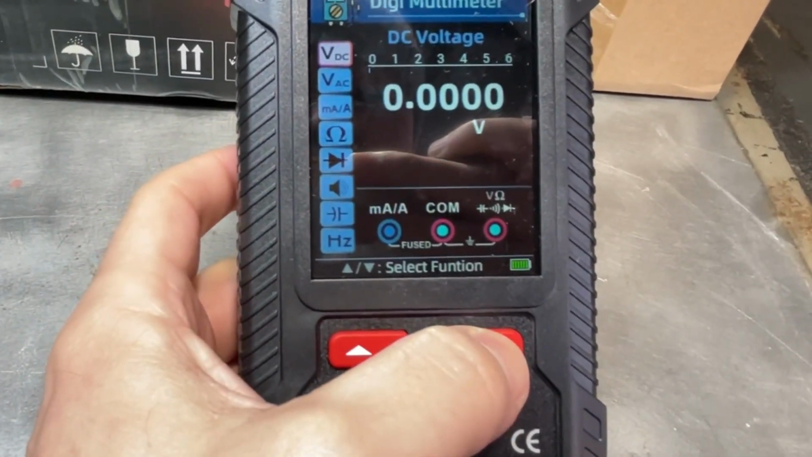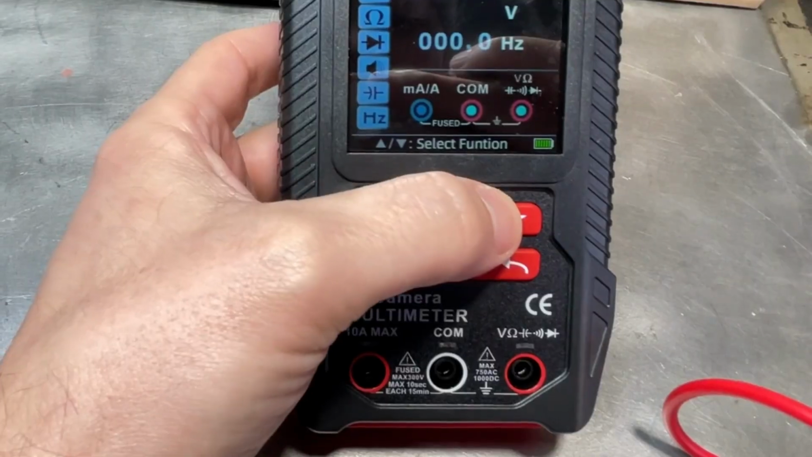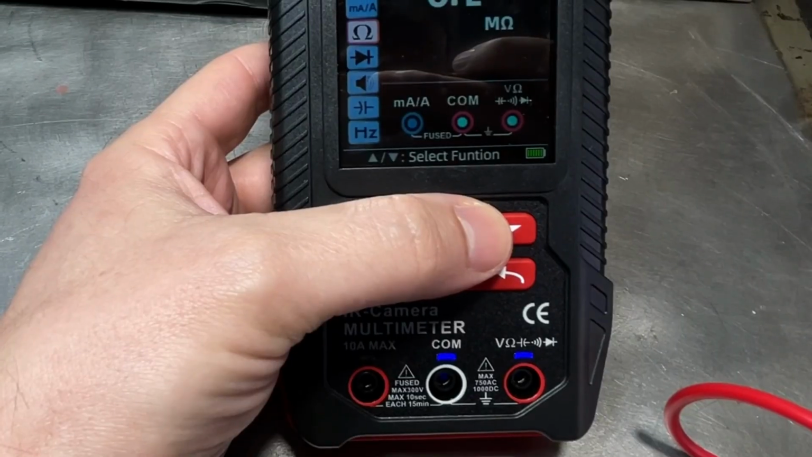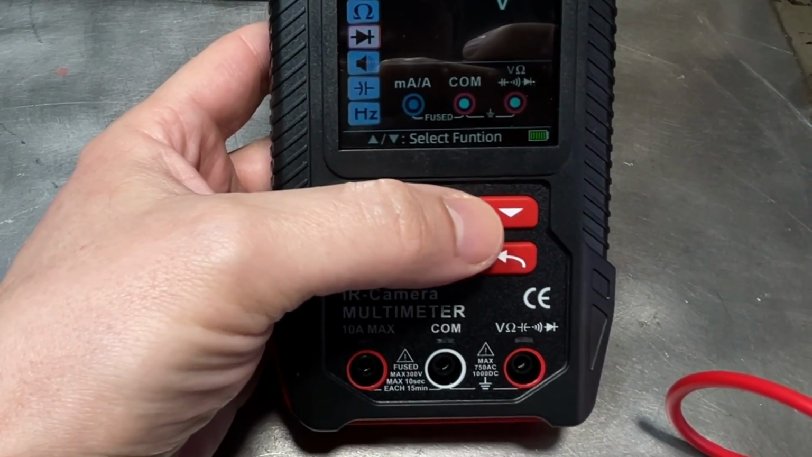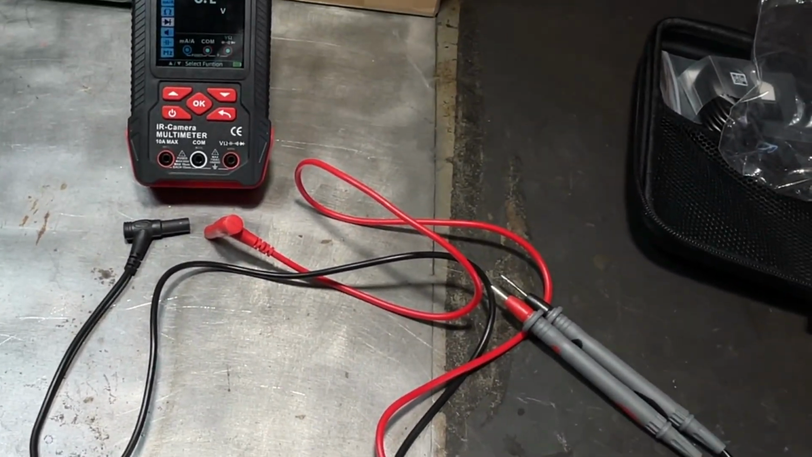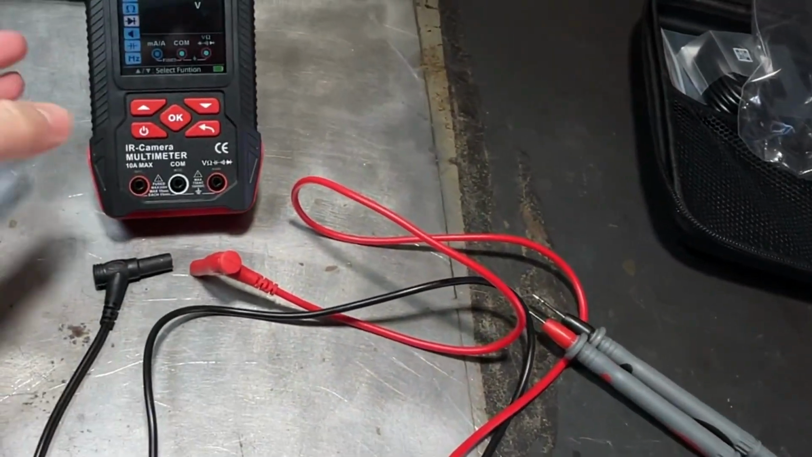So as we go through the settings here, you see they actually even flash on the bottom. That's awesome. I'm not sure if you guys can see that. It tells you on the screen, and it also flashes where you need to connect your stuff to. So that's awesome. That way you know you're taking the correct value and measurement instead of guessing or referring back to the owner's manual every time you have to use it.